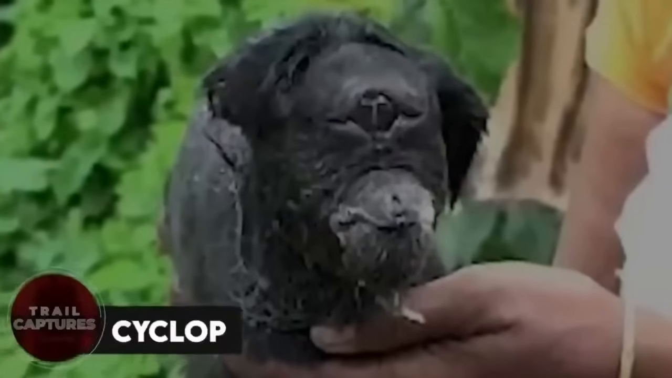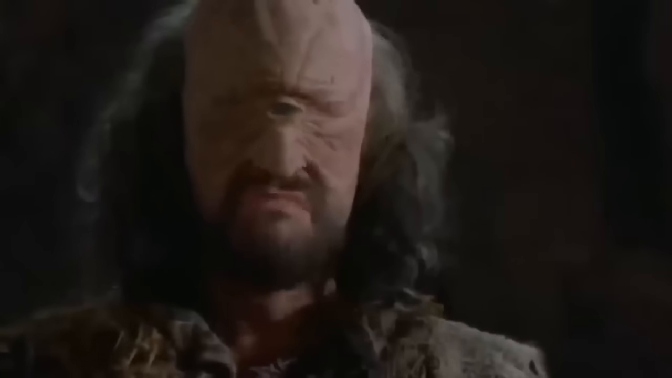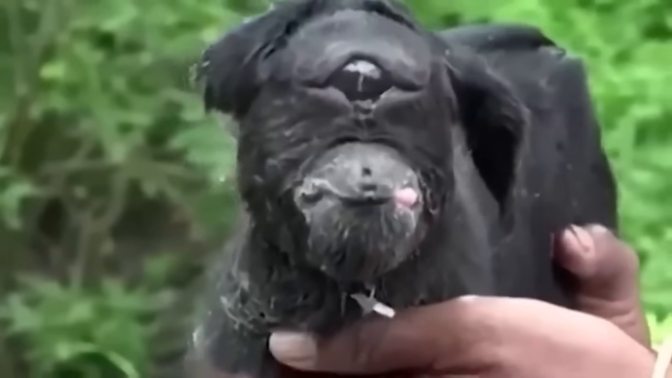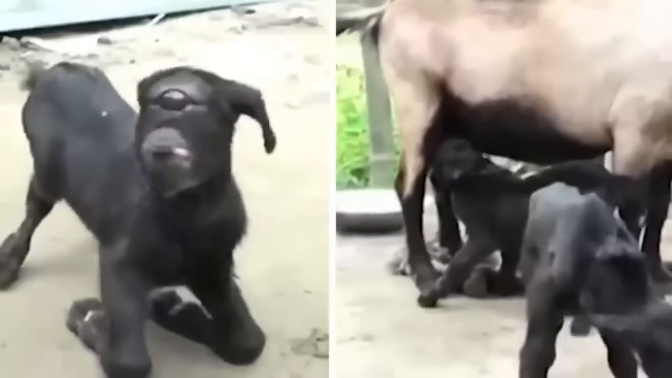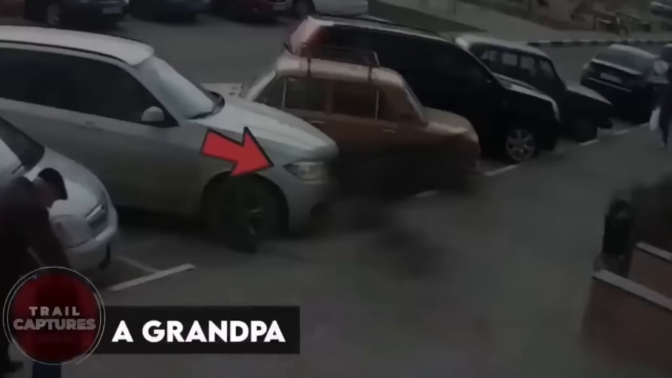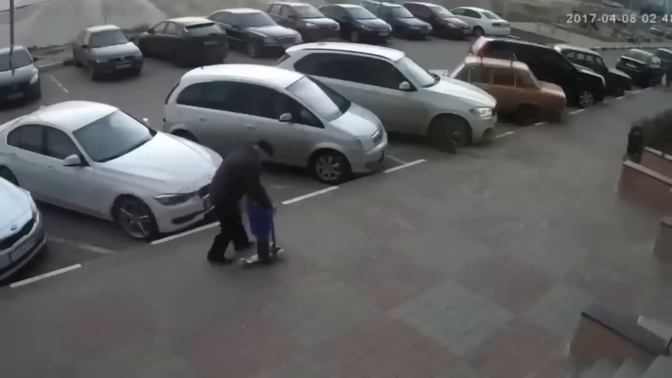Cyclops. You know that Cyclops from the Hercules movie, right? That big one-eyed dude who helped Zeus kick some Titan butt? Well, guess what? There's an actual one-eyed Cyclops goat in India, and we're all wondering how it's still alive. You'd expect that giant eye to give it supervision compared to the other goats. But sadly, it's just a deformity. The locals even think this goat's eye has some mythical powers. So now they're worshipping it and all. Crazy, huh?